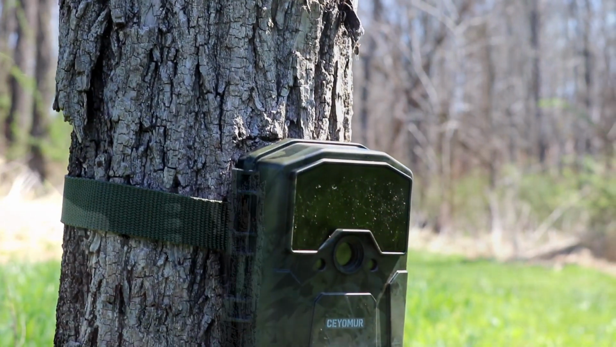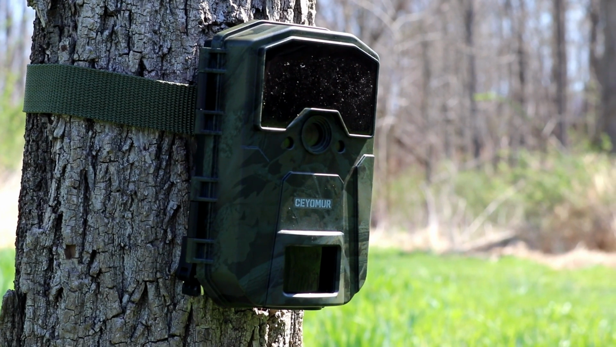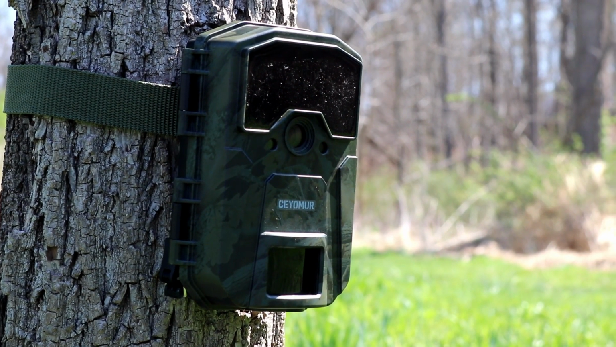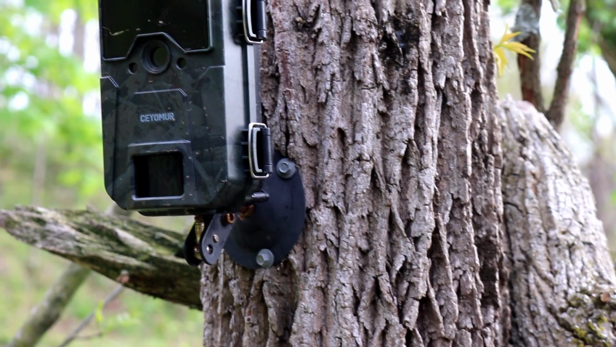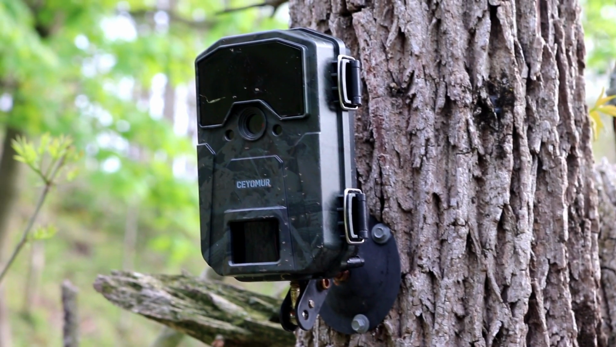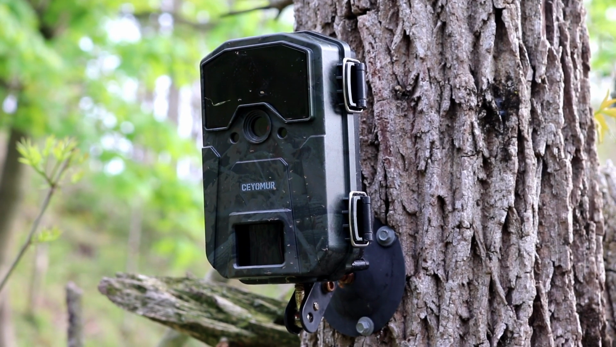So if you are going to be using this camera as a security camera, or maybe you are using it as a trail camera and you don't want anybody to see it at night when it's out in the woods, this camera will not give any type of red glow at all. With those 940 IR bulbs and this smoked out screen, you will not see any glow when this is operating at nighttime.